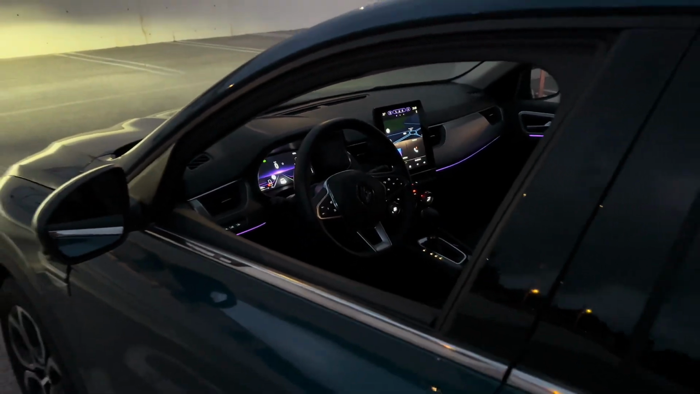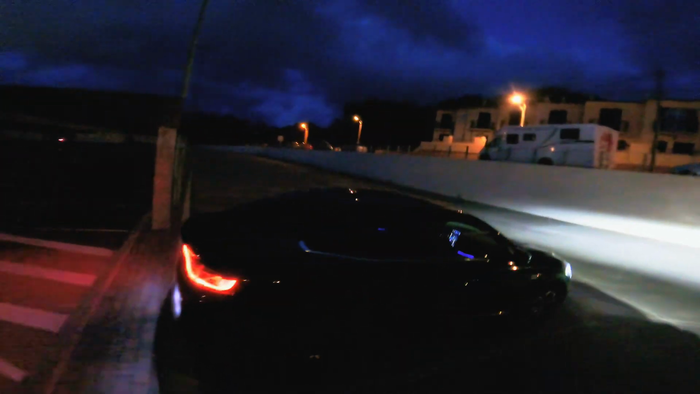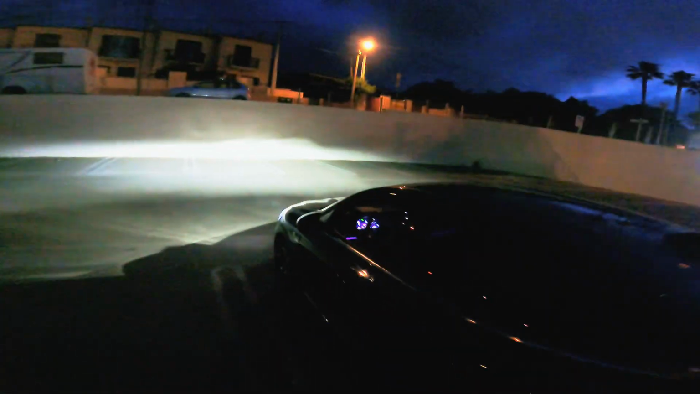Today we have this Renault Arkana in this beautiful blue color. We're gonna make this a night POV drive. We're gonna drive a little bit with this car and I'm gonna show you some features of this car. Let's get in.